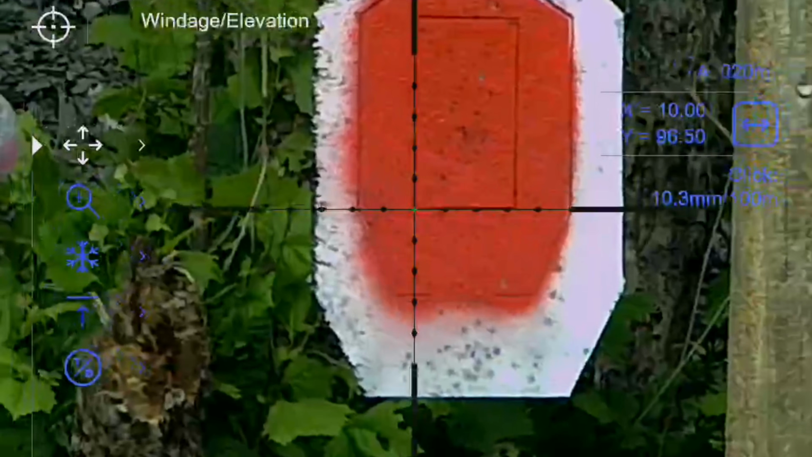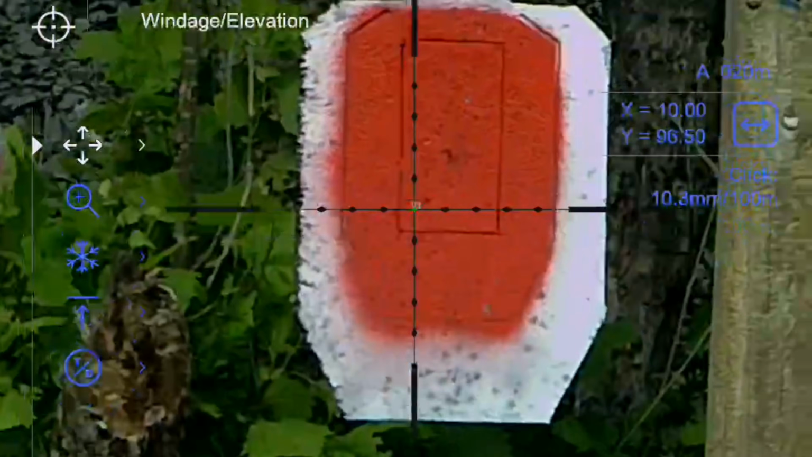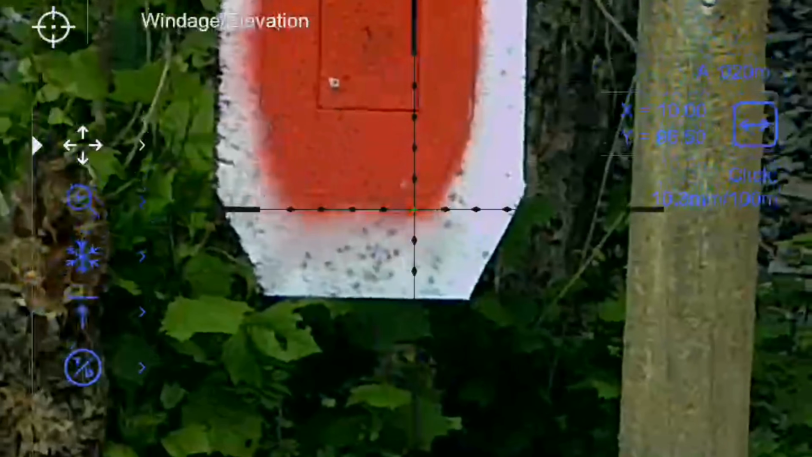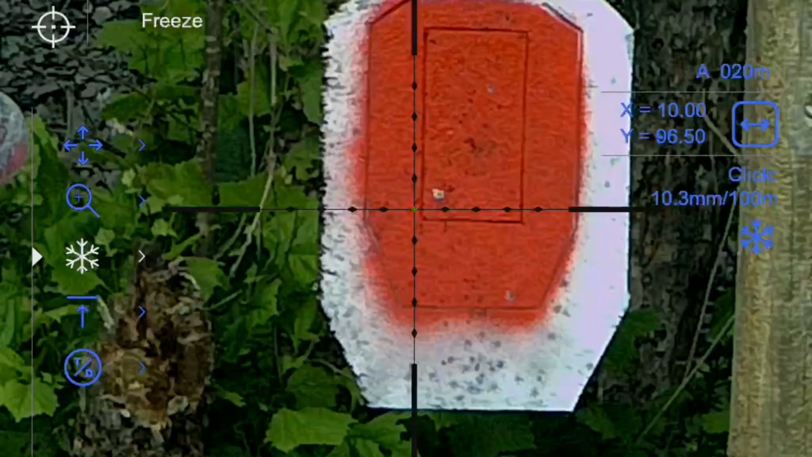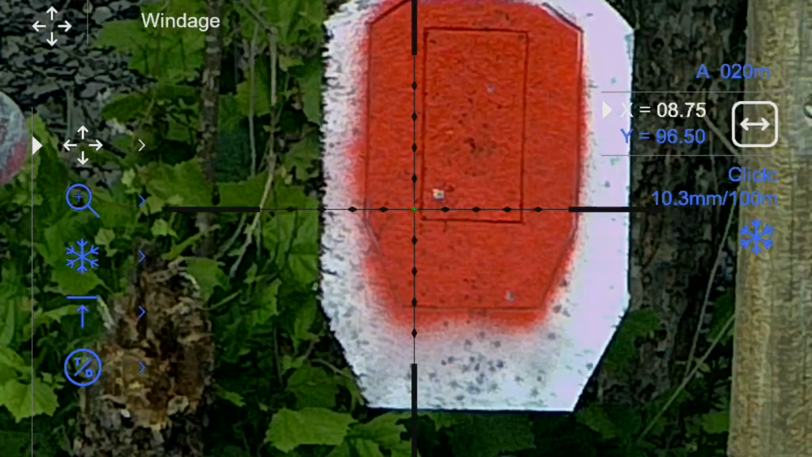Let's do bottom left corner. All right, so not too bad off. Let's go ahead and go down to our freeze once I get it down there. All right, now once we have got that frozen, go to windage and elevation, and we can now perfectly get it dialed in. Yes, I know it's a little bit off, but once again, this is just a rough sight in. We'll do it a little bit better right here in a second.